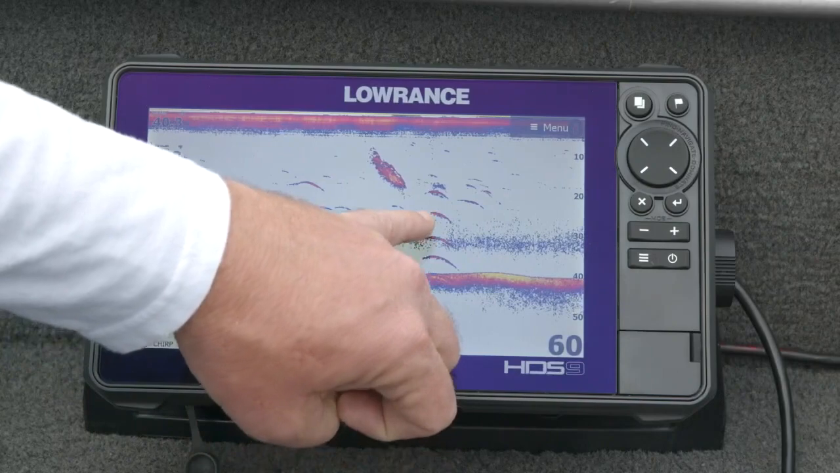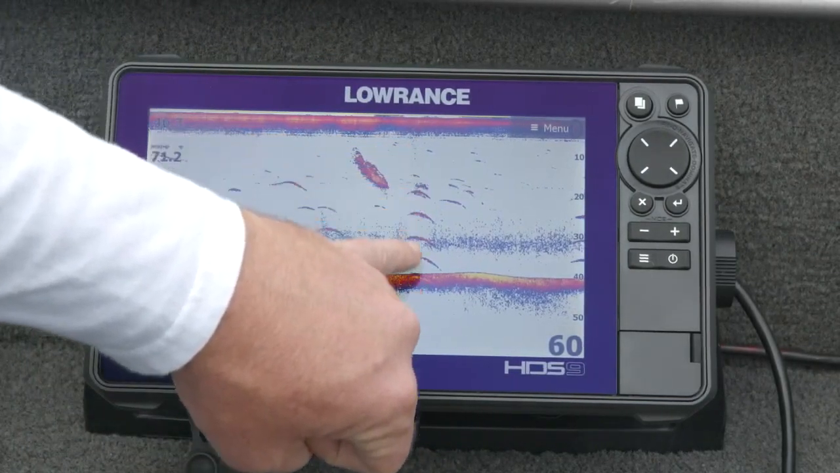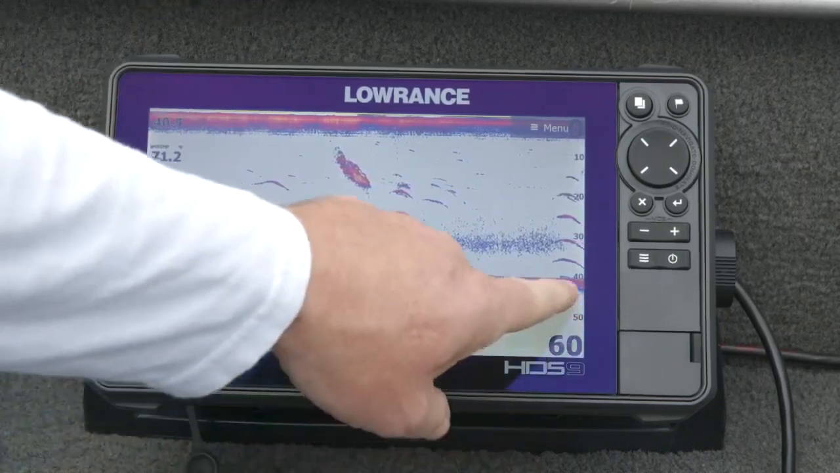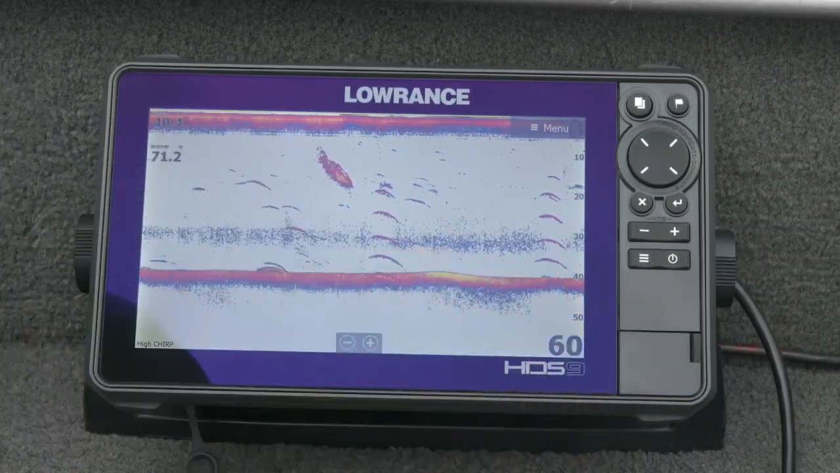But here we go again, 1, 2, 3, 4 targets in the water. And you can see if you look real closely right here, that line coming down. That's the actual line we have these suspended on, and there come the targets again. On this pass with high chirp, you can even see the anchor on the bottom.